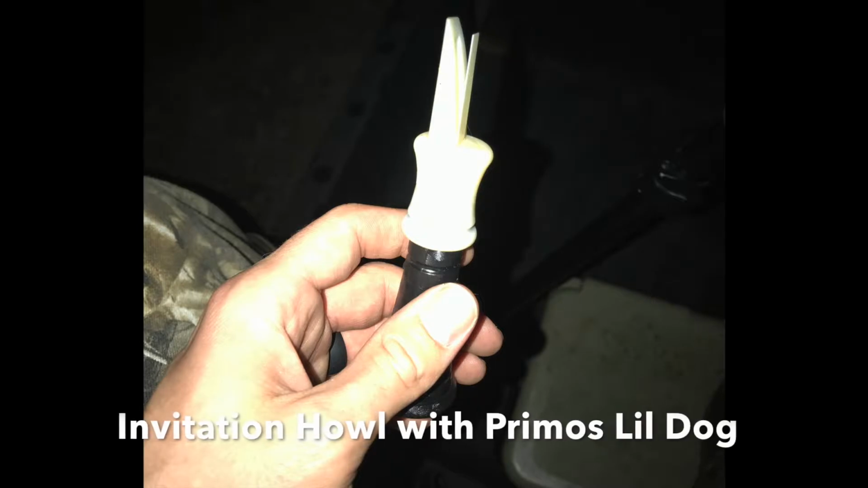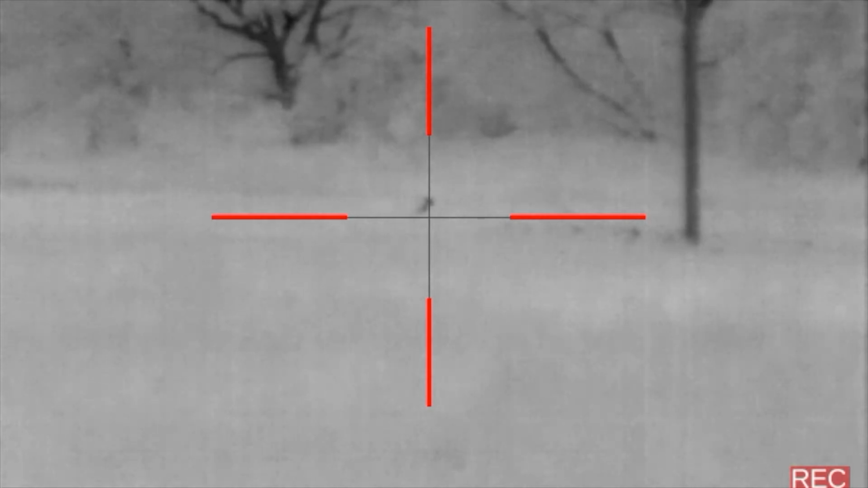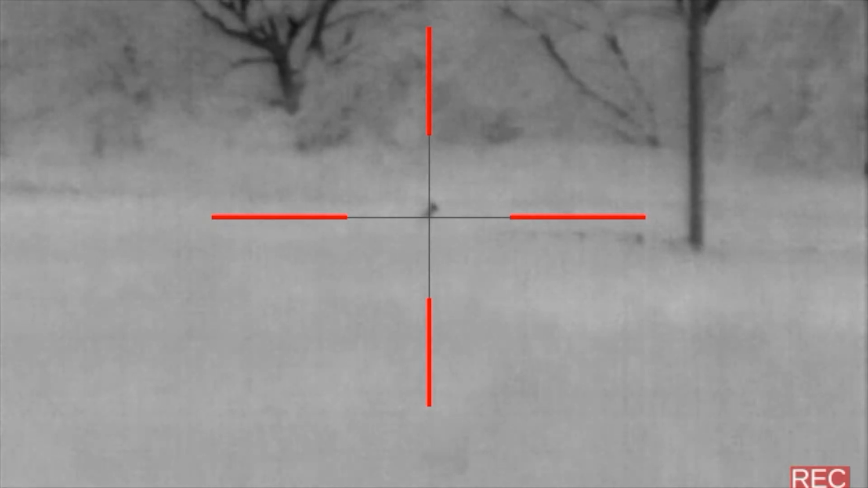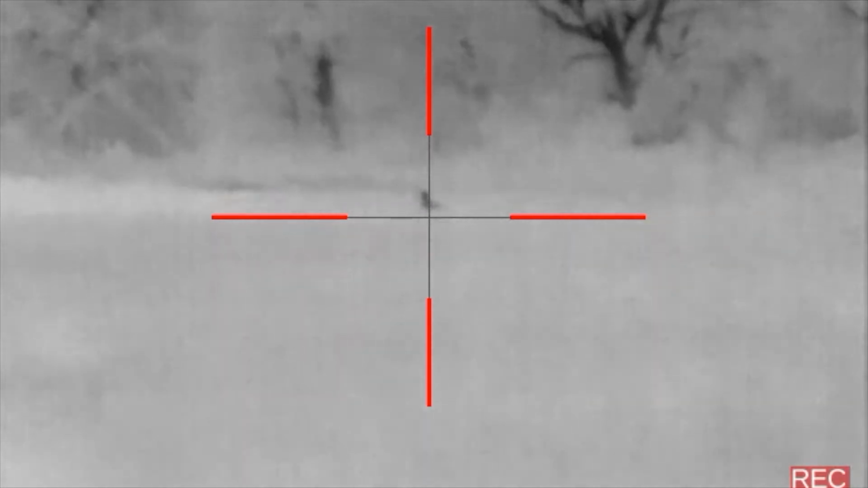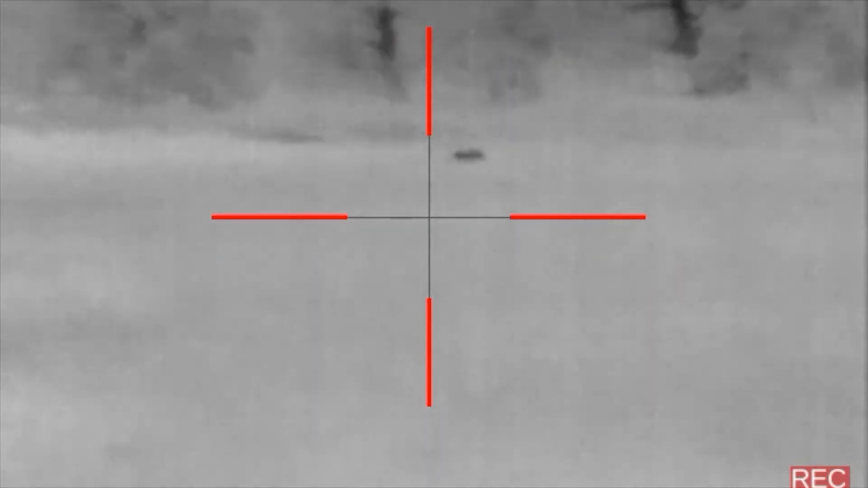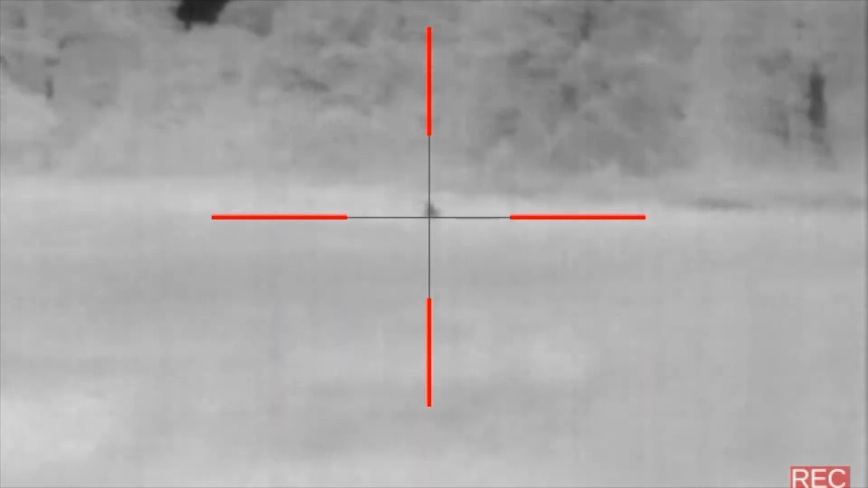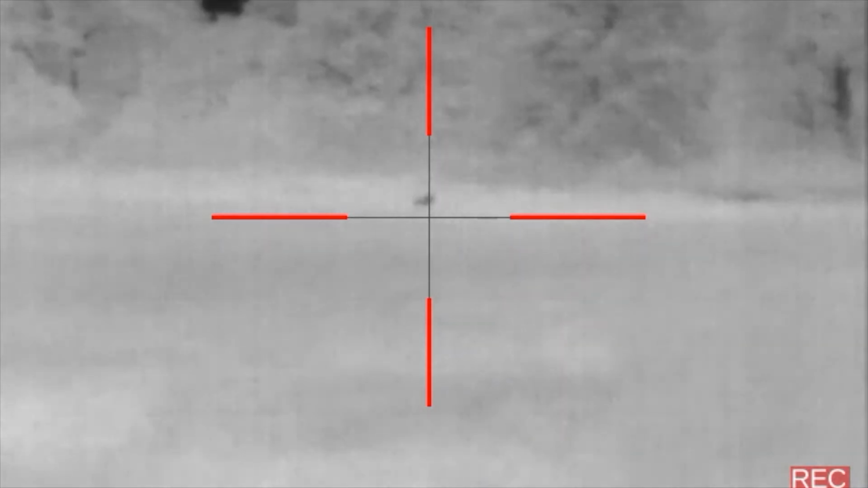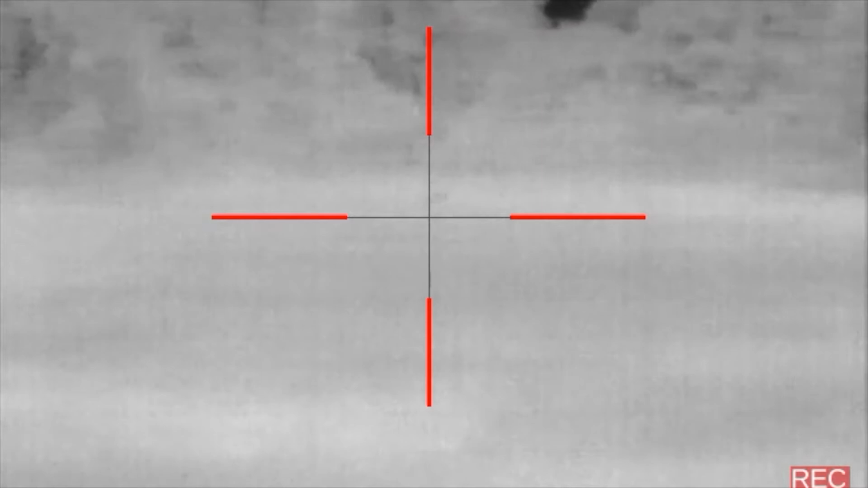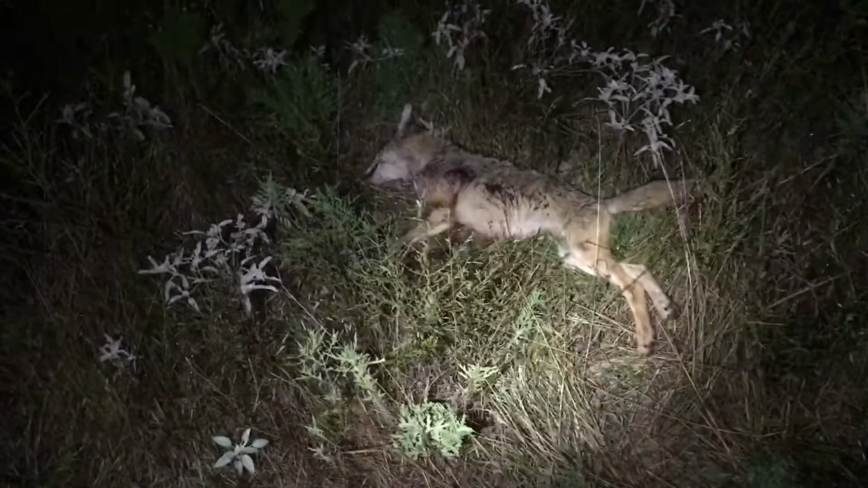To start off, I was using a Primos Lil Dog howler. I was just giving some invitation howls. I called in one and shot it. Then I had another that was probably about 150 yards away, and it was inside a tree line that just would not come out. It was barking back and forth, and I was just kind of mimicking the call. And behind me, this one that's on camera now came out, and I was able to put a shot on it and put it down pretty quick. Unfortunately, I didn't get the first one on camera, but I was still able to harvest that. First blood of the night.